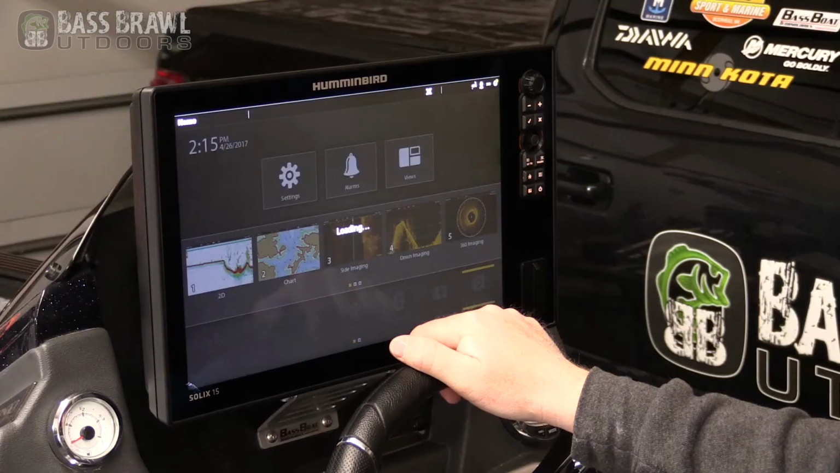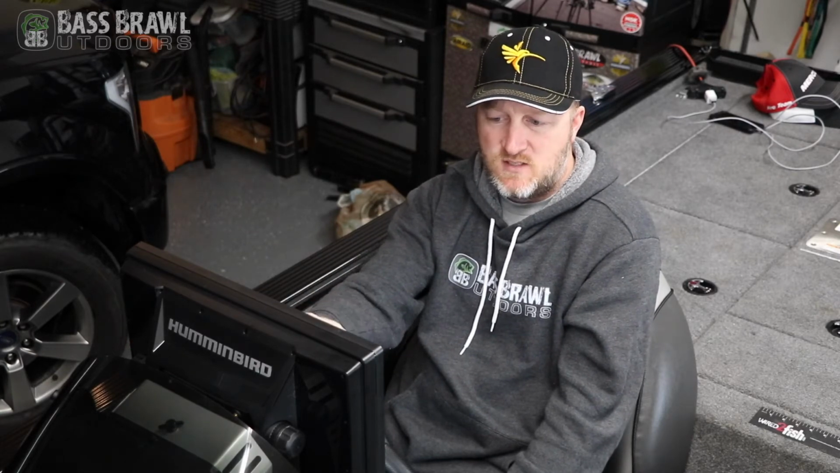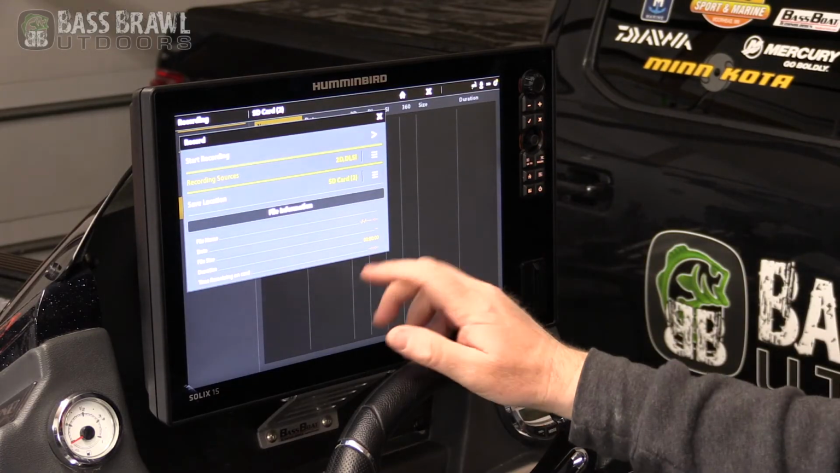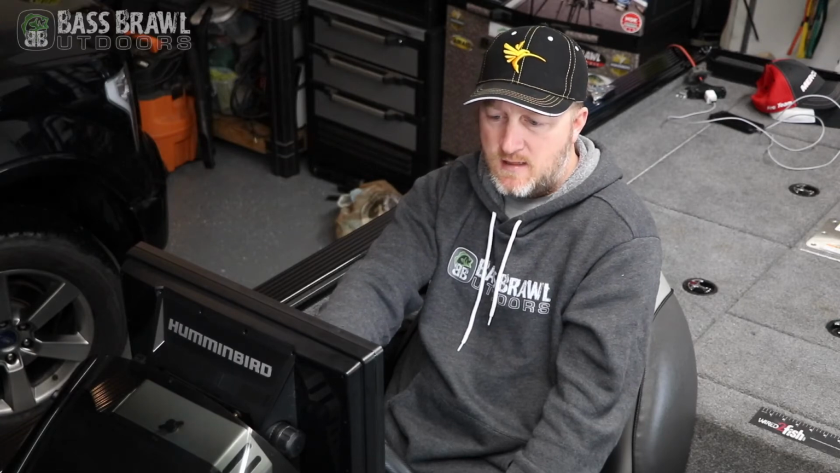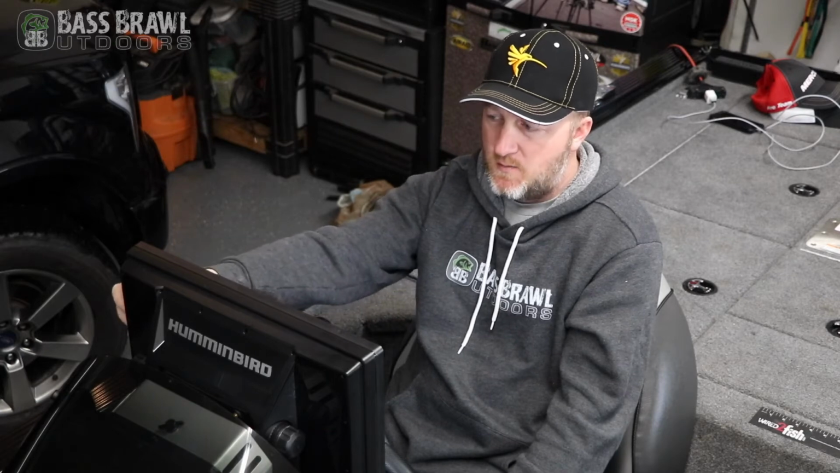The next one over is recordings. This is where on a Solix you can actually hit record sonar and choose which devices you want recording. Right now this one's showing me I can record 2D, down imaging, and side imaging at the same time. And then it's also showing me where it's going to save it. So all you do is hit start recording and let it record.